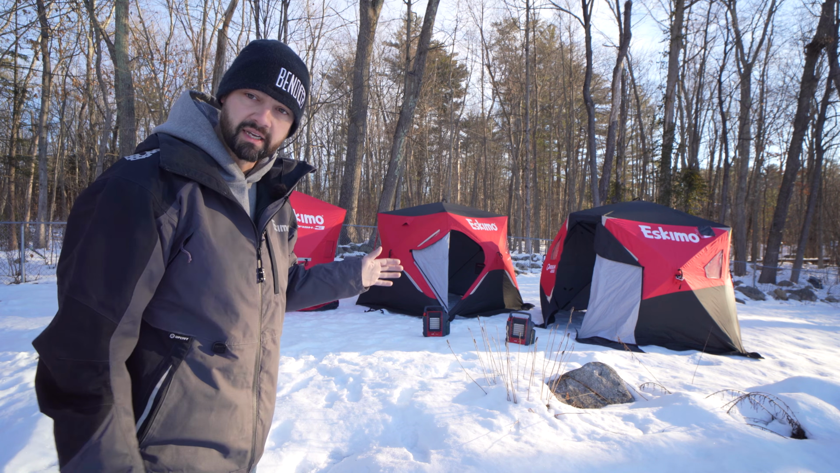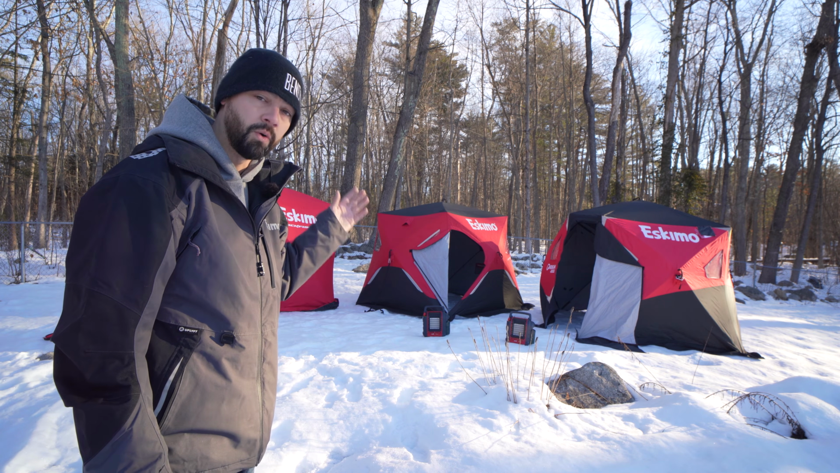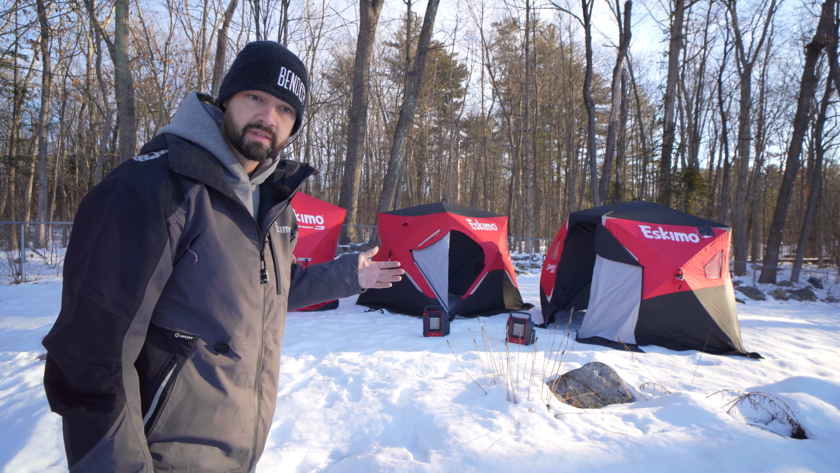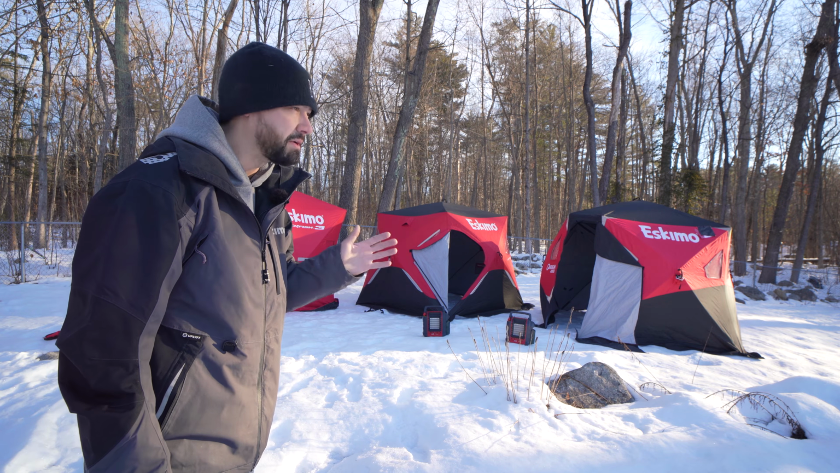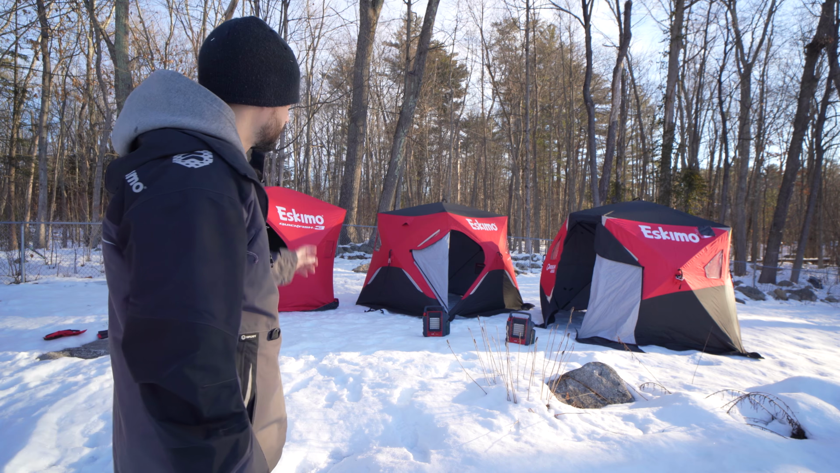But one of the common questions I get asked is, do I actually need an insulated shelter to sleep on the ice at anything below 10 degrees out or something like that. Right now we have about 17 degrees out. We have a cold snap coming up, so this is a great time to show this. So we have three models.